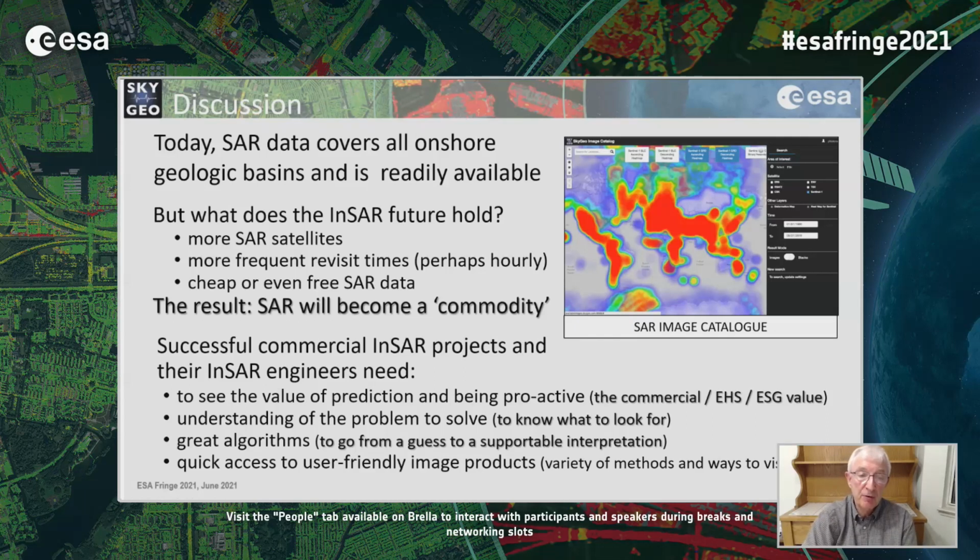And so for a commercial InSAR project and for the InSAR engineers working on them, you need to see the value of prediction. You use the past data to set your background, but looking forward, you can help the commercial, the financial side of whoever your client is.